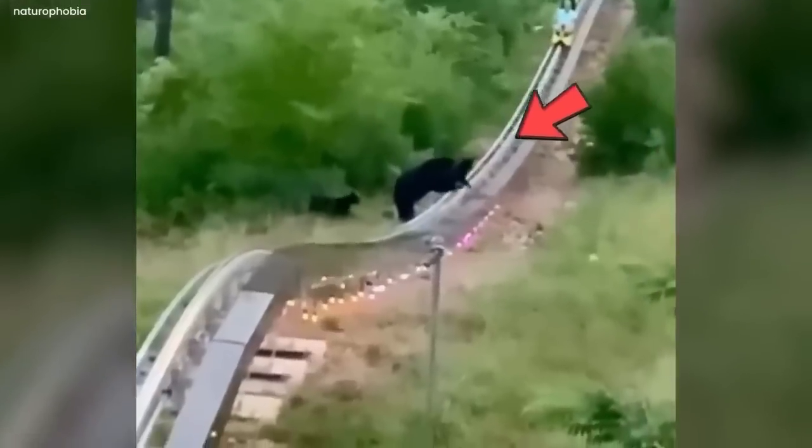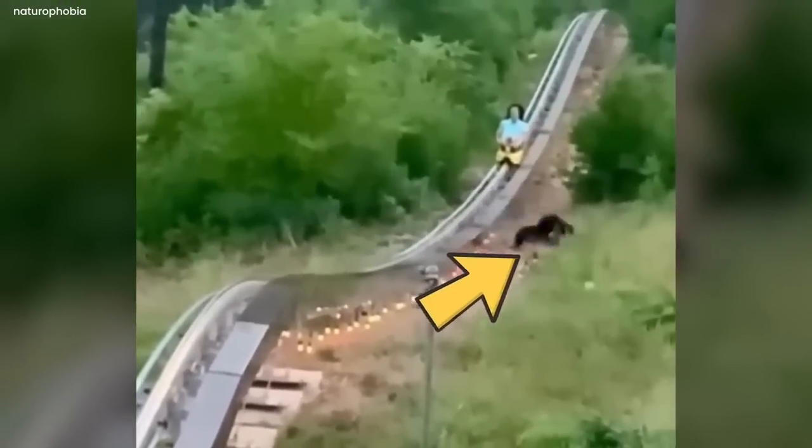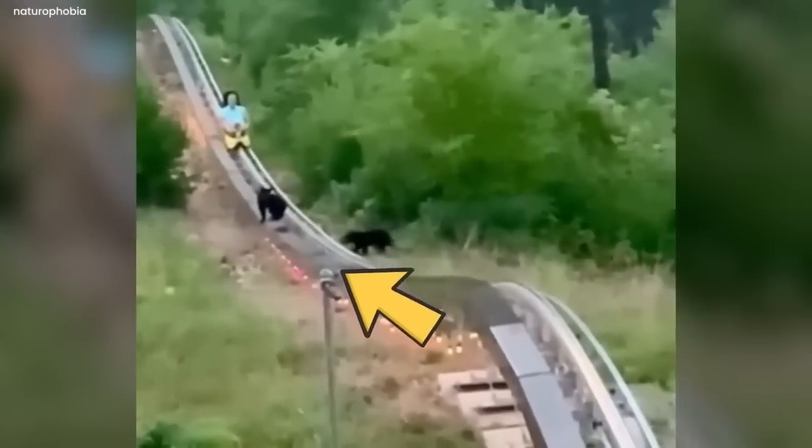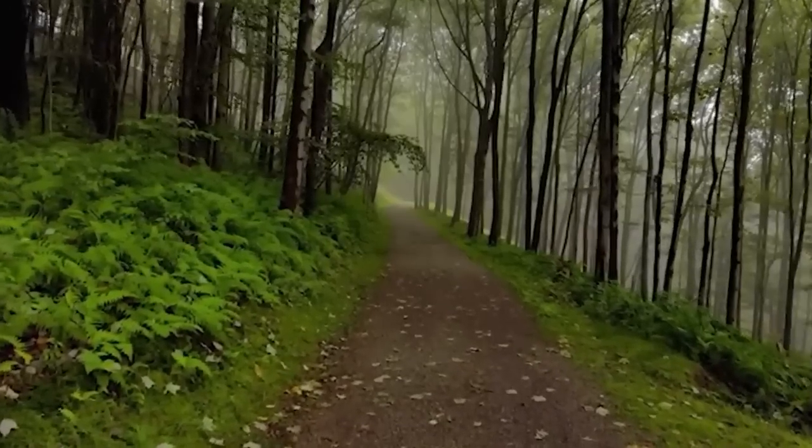But then, something strange happened. The bears, as if they had a secret agreement, passed right by her without hurting her. She felt lucky and surprised. The forest kept its mysteries, and this strange encounter would always be a part of her life.